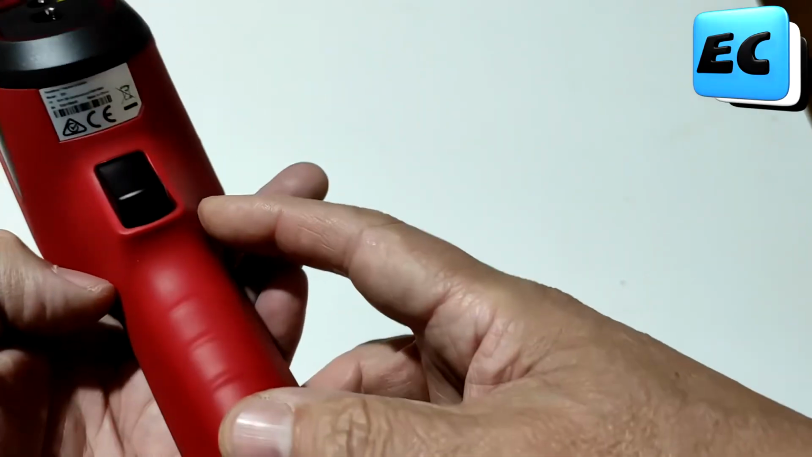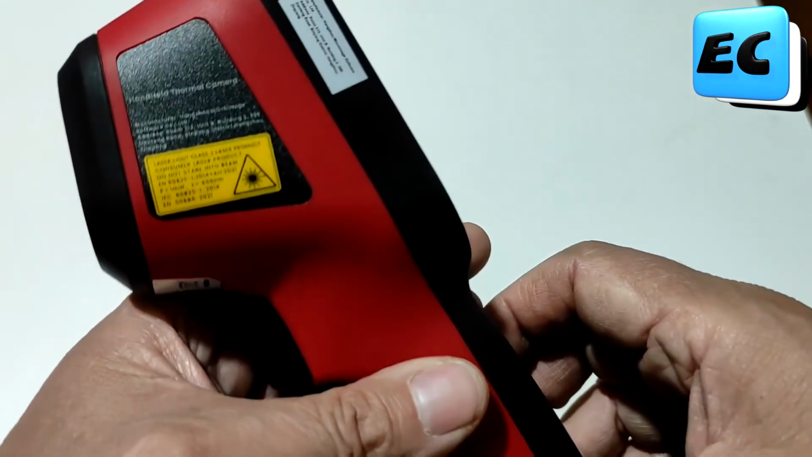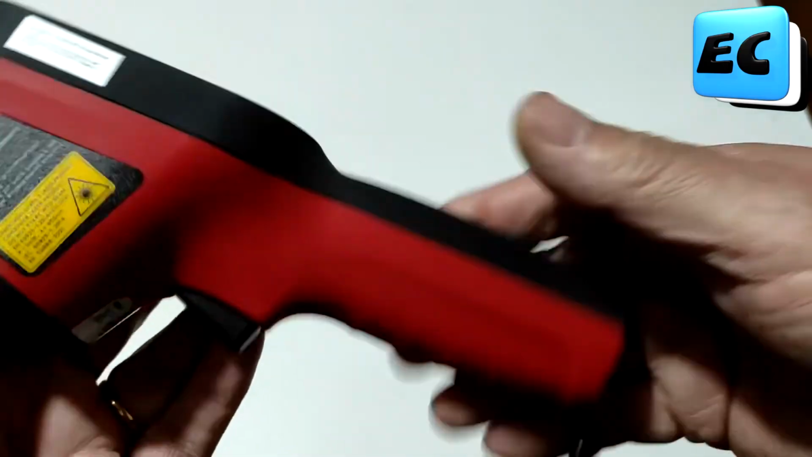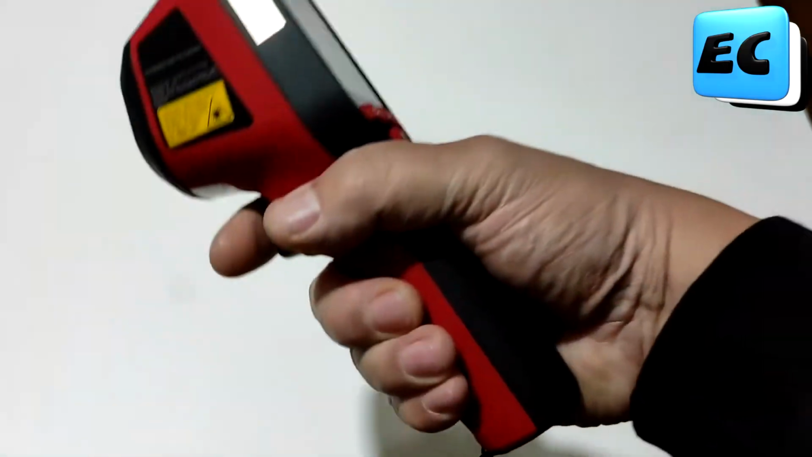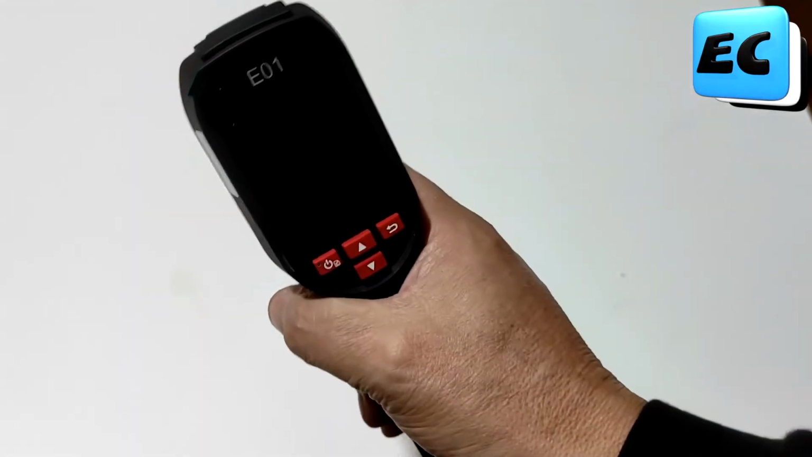Although, well, the Super IR improves it quite a bit. It doesn't have Wi-Fi connectivity, and it doesn't have a mobile app either. Those are the two things I would improve about this camera, mostly the resolution and connectivity.